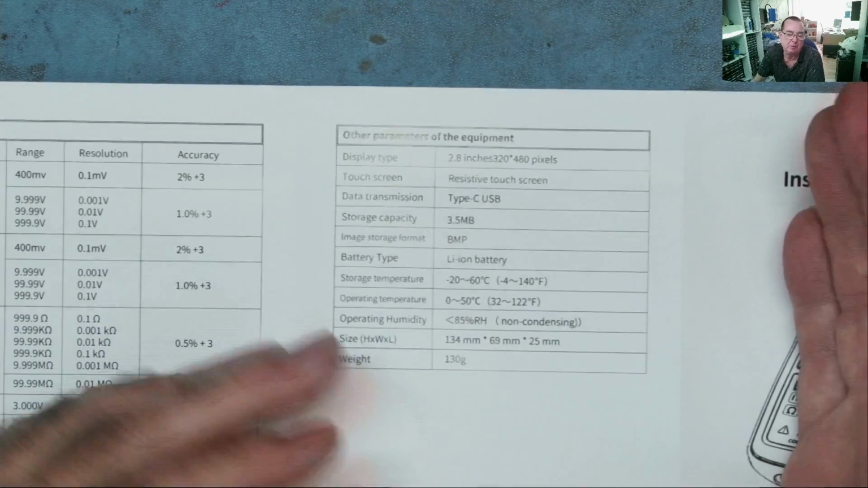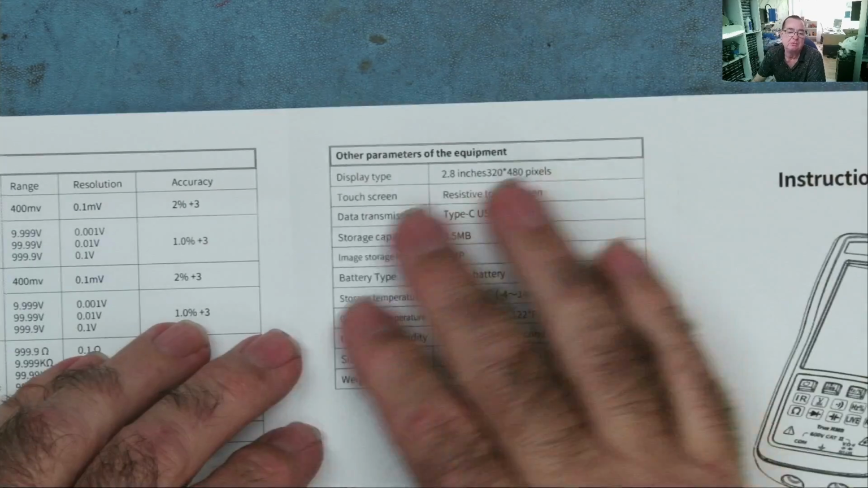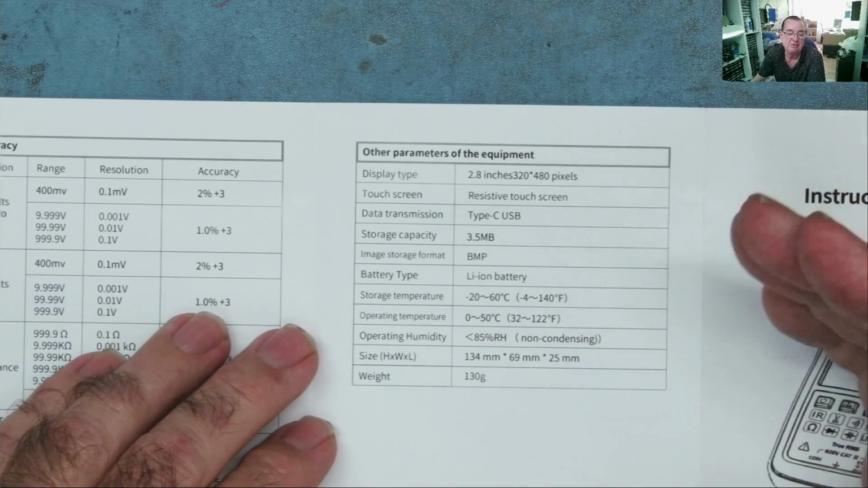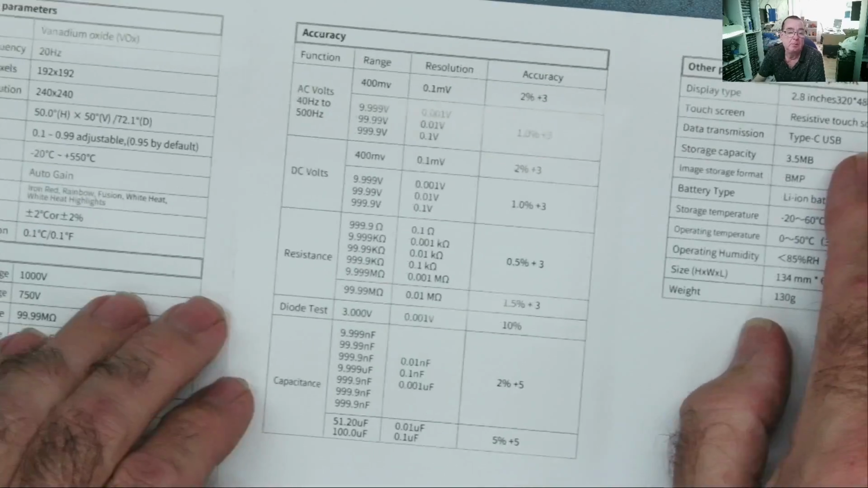It kind of stops it being an all-in-one meter. We don't always want to measure current, but I would like to see that on here. I just don't really see why we don't have that. But we can have a quick look.